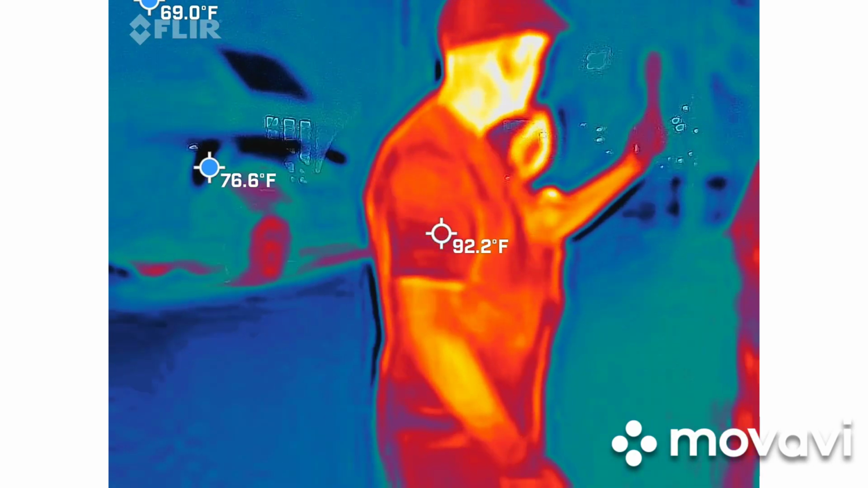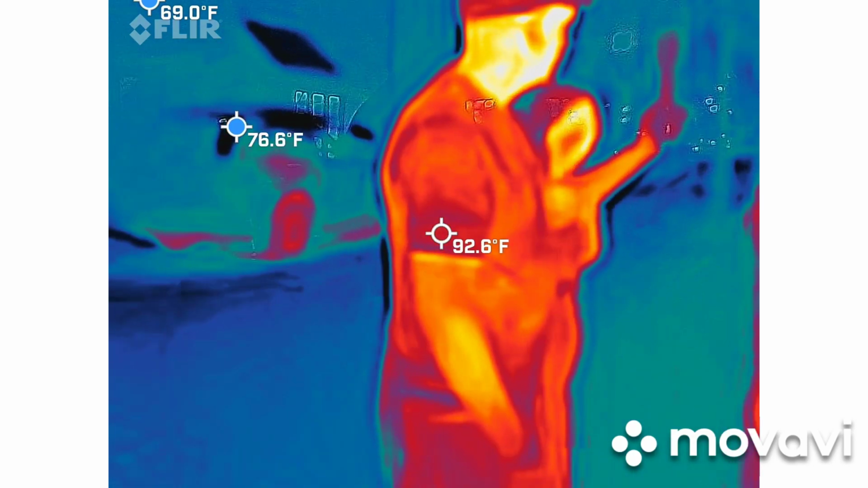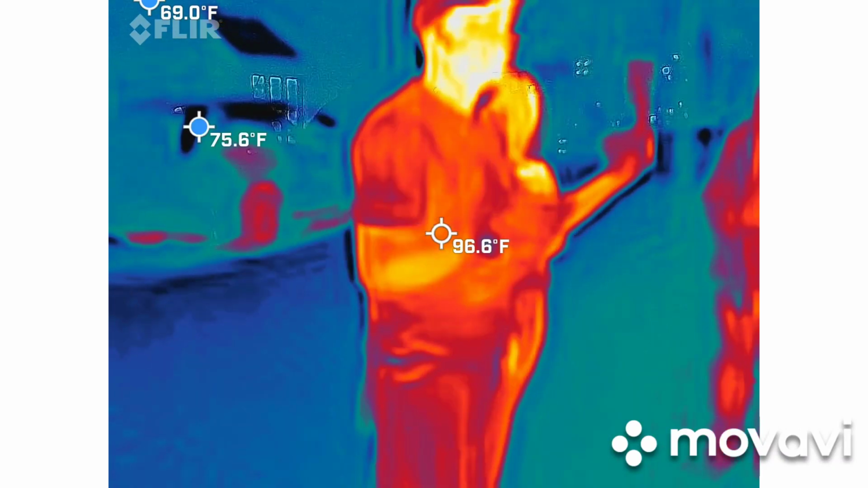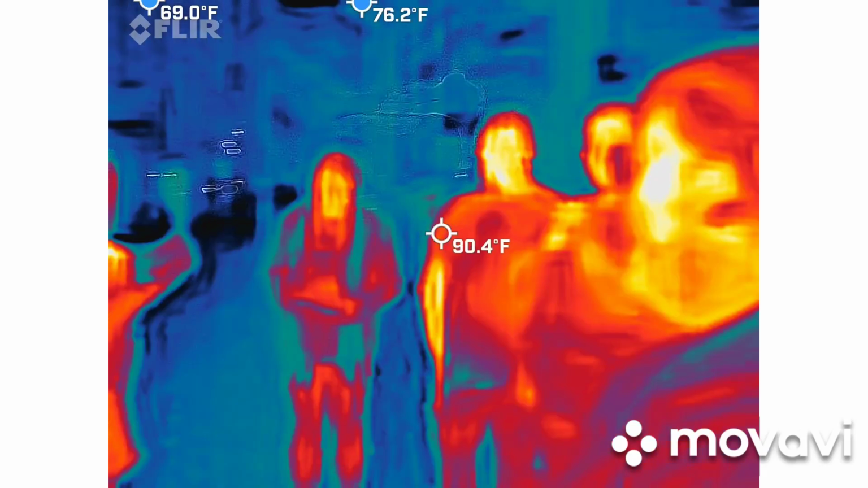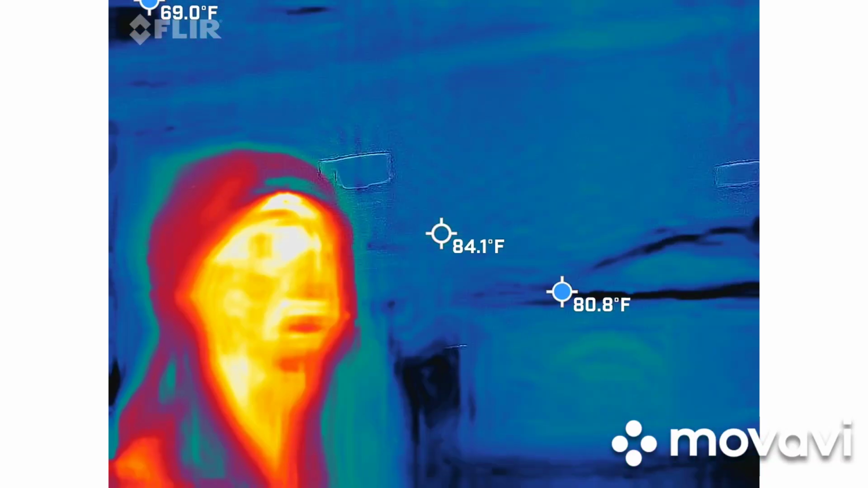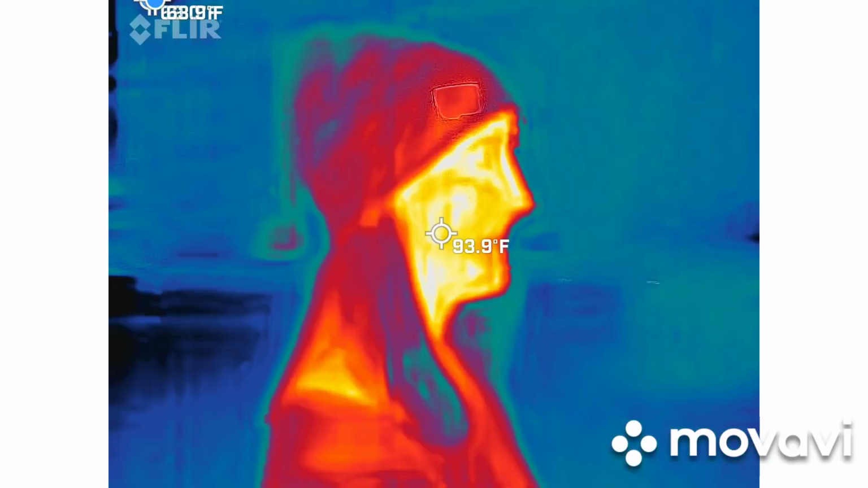We're working with full spectrum lighting here. What we're looking for inside this camera are things we can't see with our own eyes, because we're using light that we can't see with our own eyes. We're also going to be attaching some lasers to this guy, so another person's going to be operating the lasers. We can see the lasers very clearly when we're using this camera.